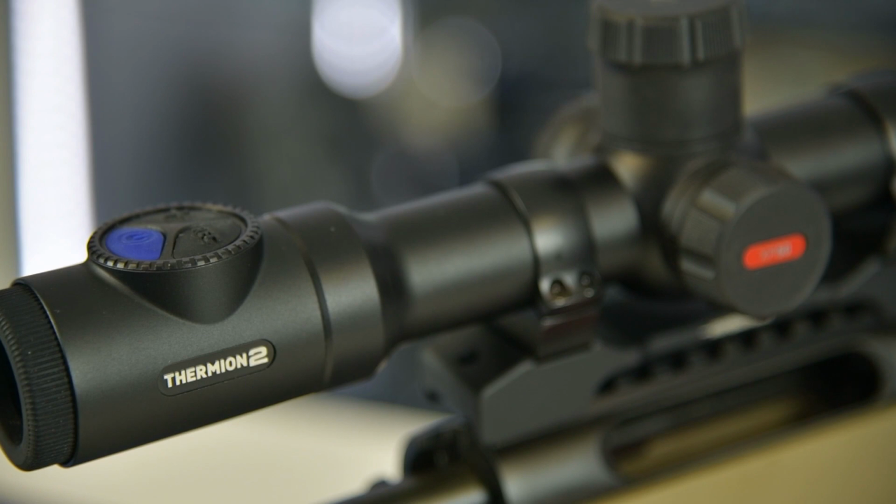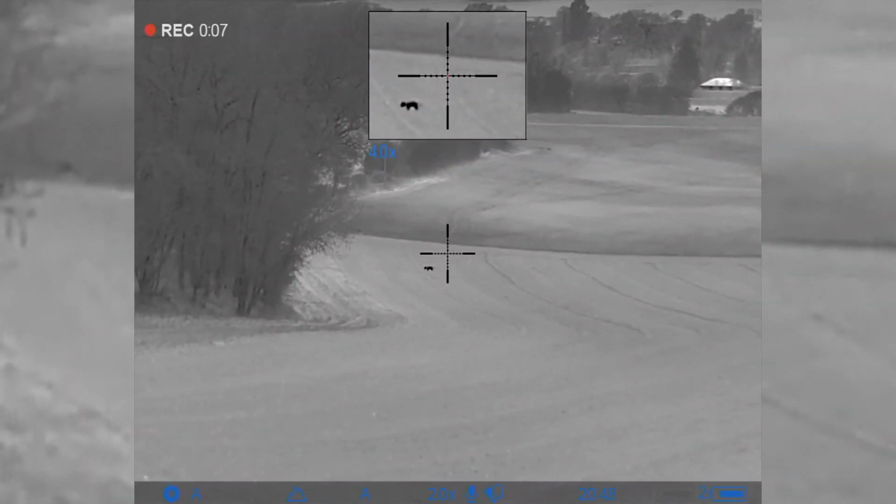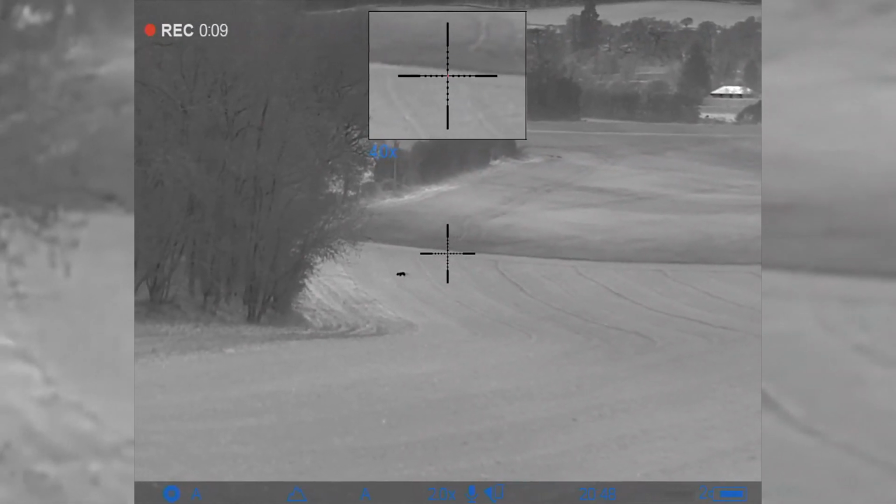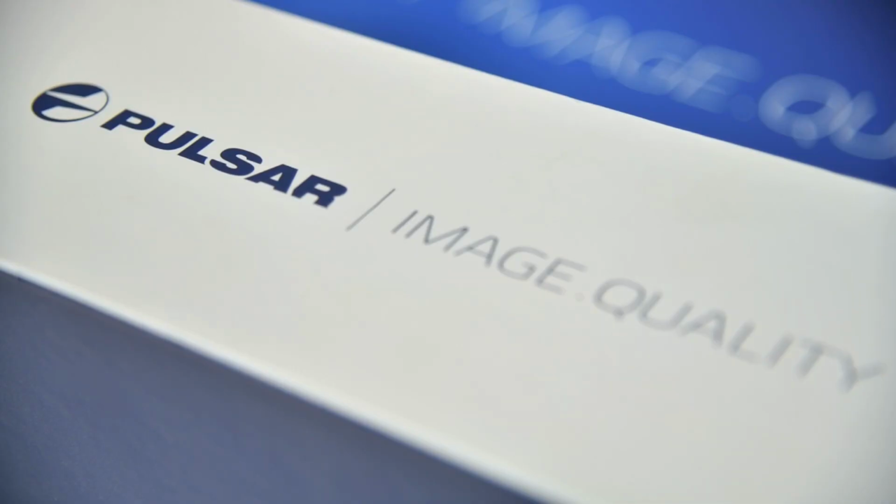So yeah, you're seeing a very different product from a few years ago then? Yeah, definitely. Technology comes on leaps and bounds every year, doesn't it? I started using Pulsar products 4 or 5 years ago. They come on and on every year, and they're really doing a fantastic job.